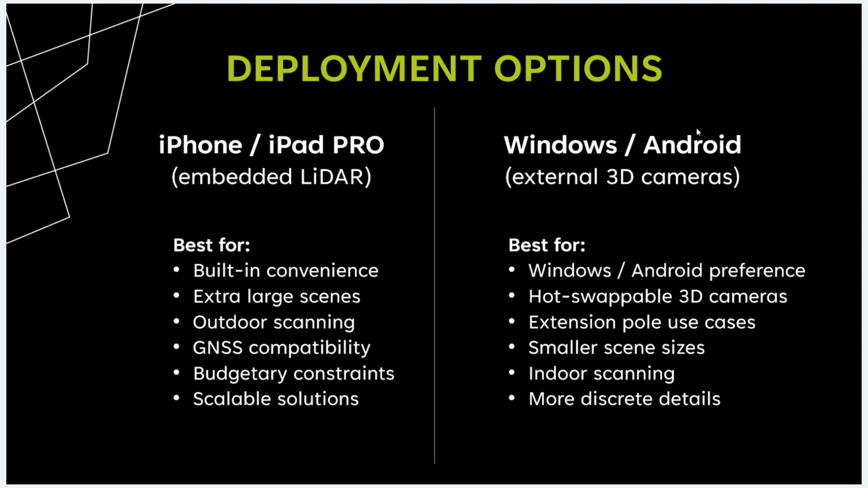So while the iOS is certainly what we're going to lean towards for any outdoor or partially outdoor scanning that's going to be large scale, we may lean towards some of these Windows or Android kits if you're looking for the most discrete detail possible in an indoor setting. But in general, we produce excellent detailed color 3D, dense color 3D data sets across all platforms, and it does come down to a bit of personal preference in terms of how you deploy.